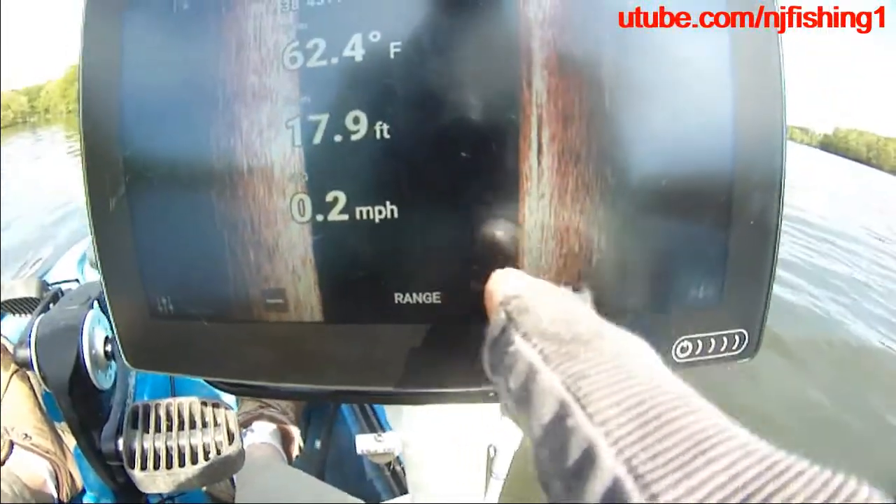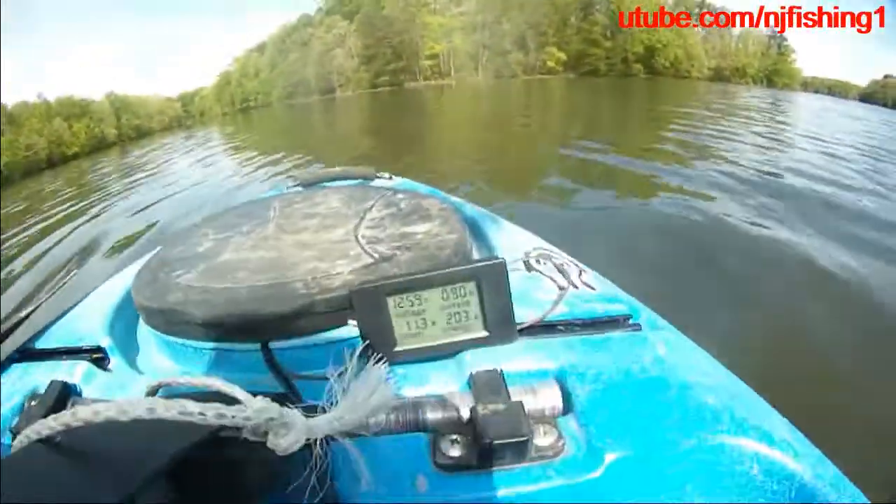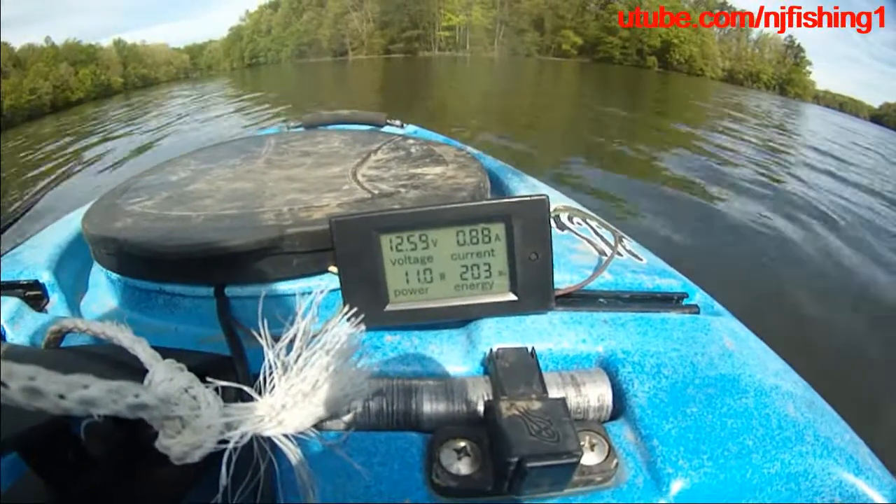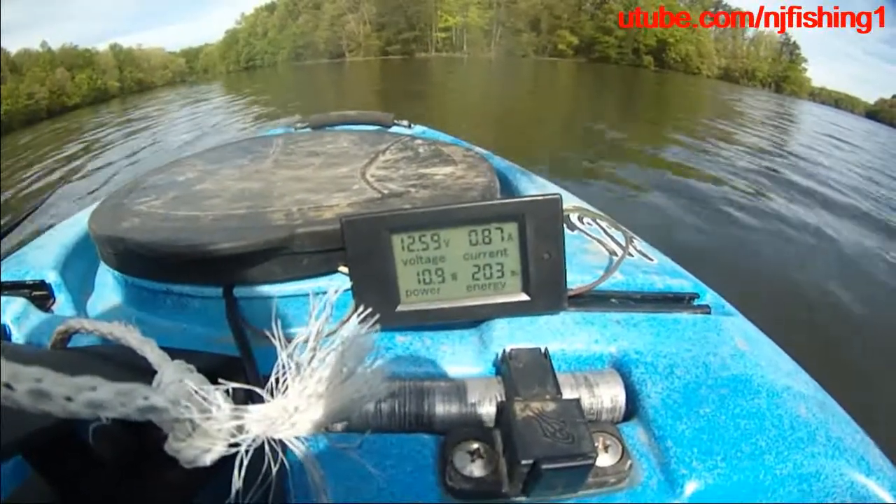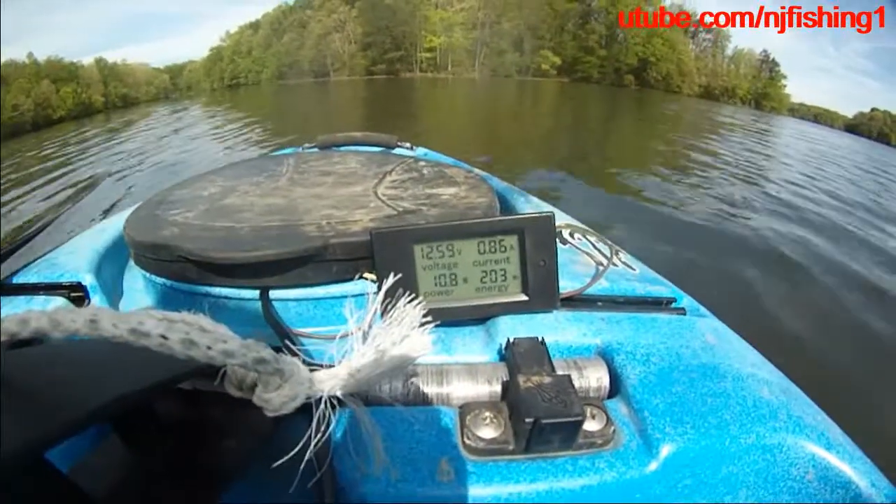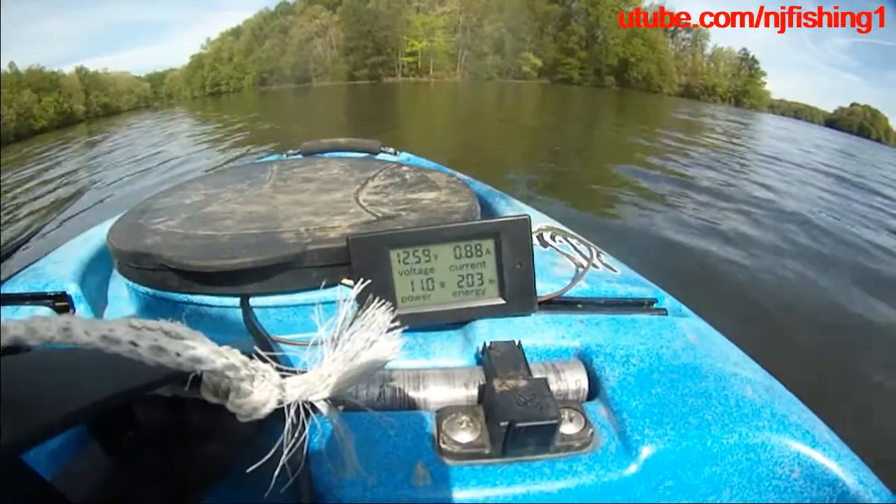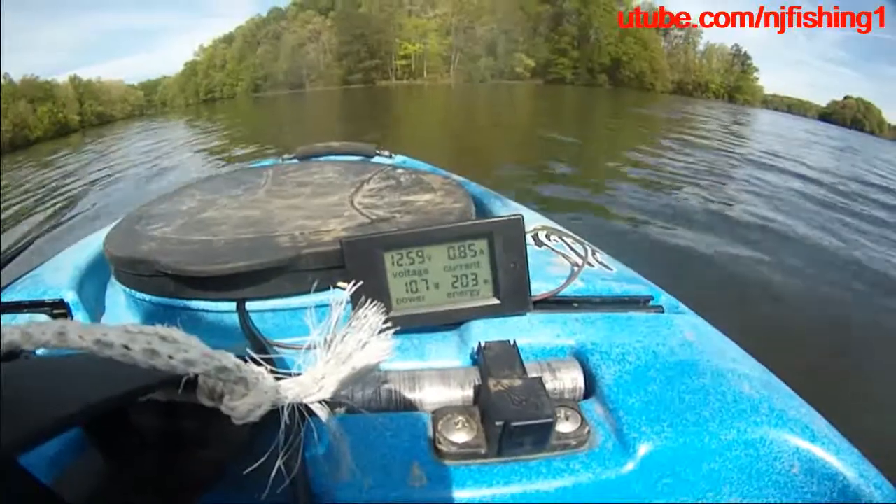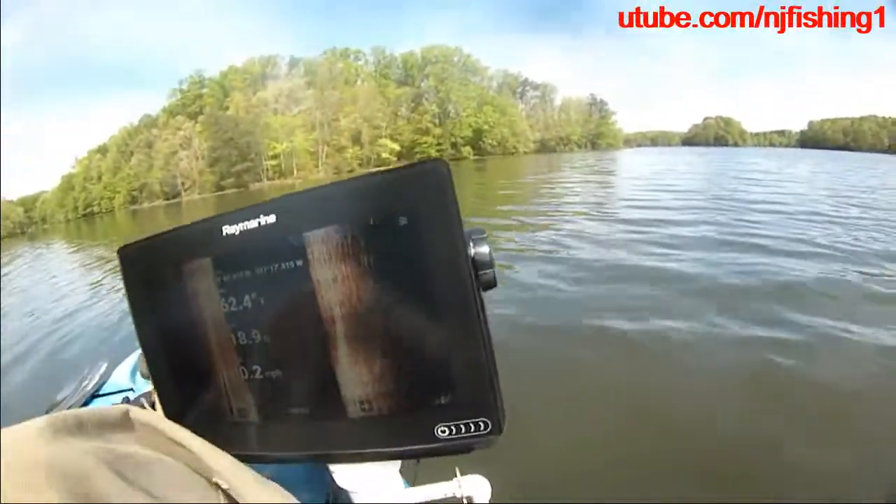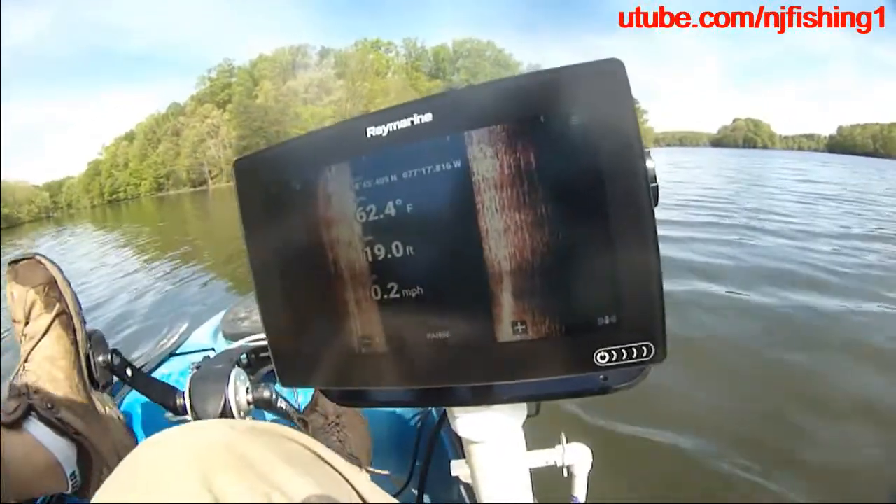I'm drifting, and as you can see, there's nothing, but I want to show you the power draw: 11 watts, then 10.7 watts, 10.9 watts, 11 watts, 10.9 watts, 10.7. Again, I'm not actively propelling the kayak through the water right now. Let's run this a little bit. So let's pedal this, get the speed up and see.